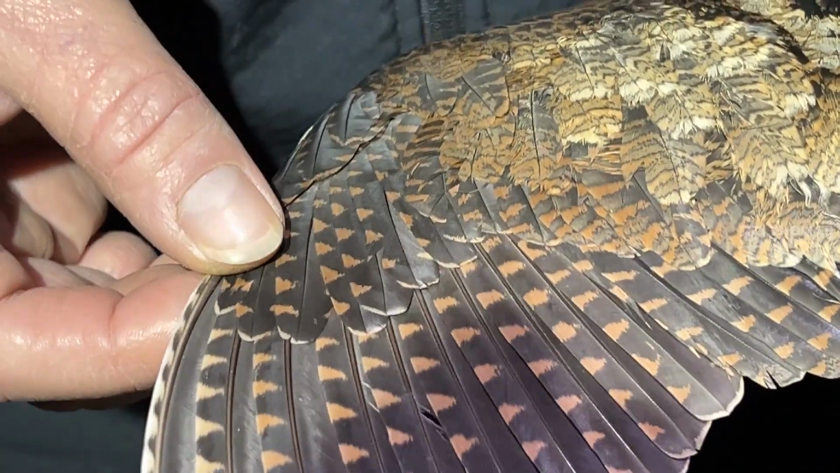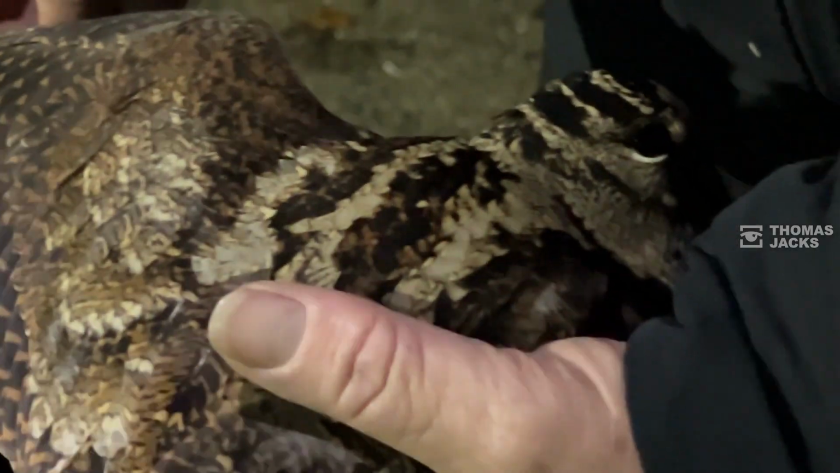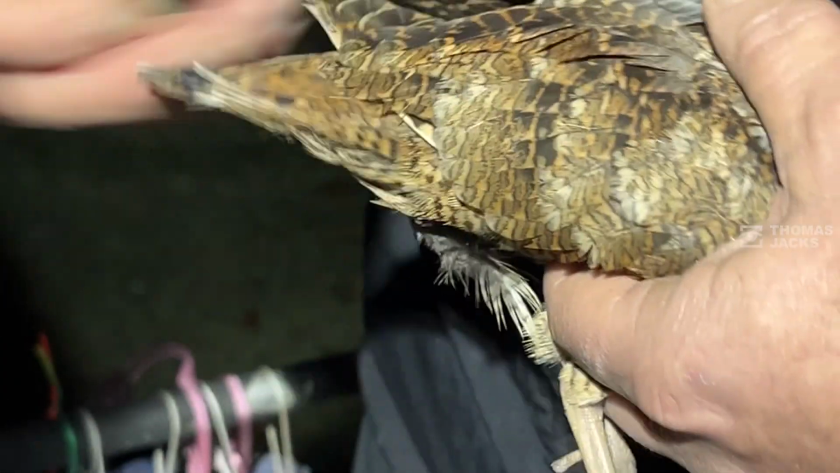Okay, so this bird is fully processed. The markings, stunning, aren't they? Are absolutely amazing, and that's why you need a thermal to actually find these things. That's right, you wouldn't see these out in the field. You can get a bit of eye shine back with a normal torch.